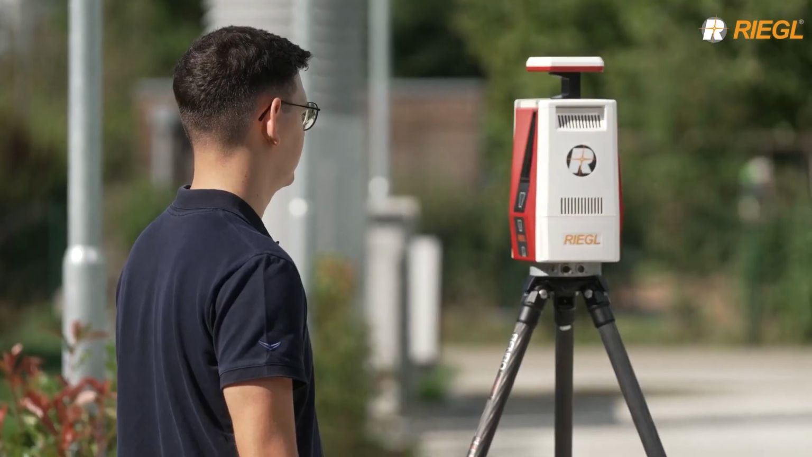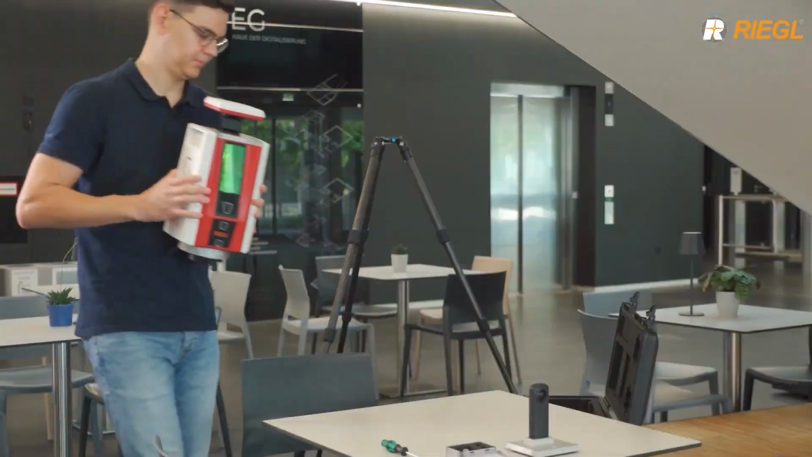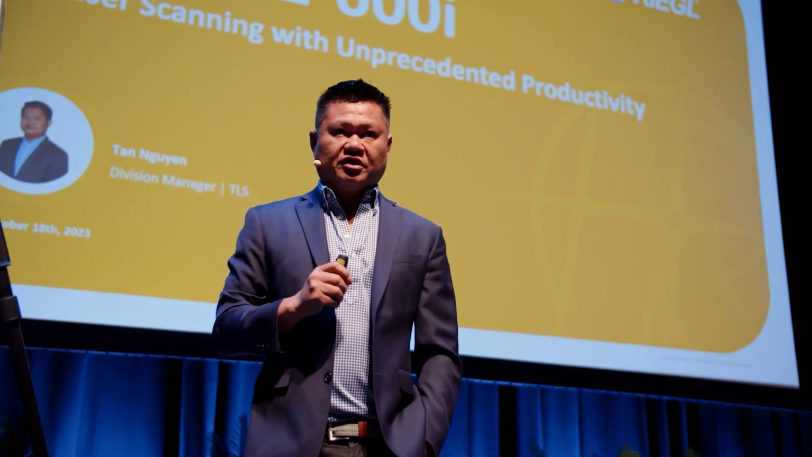New to the terrestrial laser scanner are internal cameras. In the past, historically, we've always integrated external cameras, but for the new generation, we have 3 internal cameras to accommodate the 105 degrees vertical view.